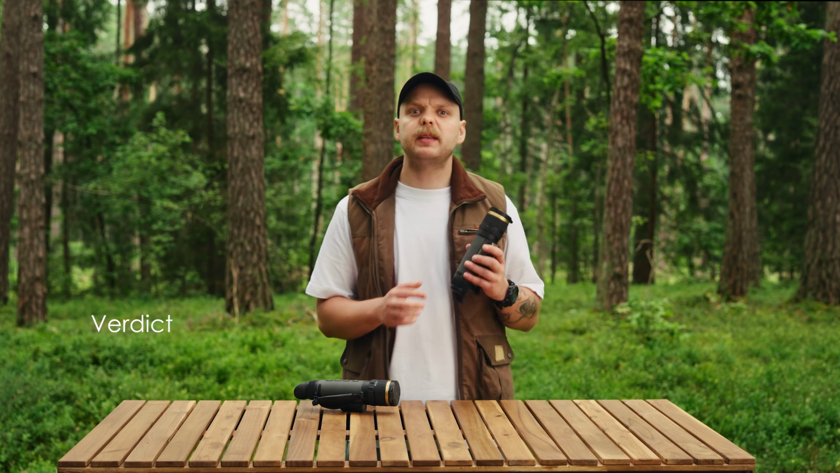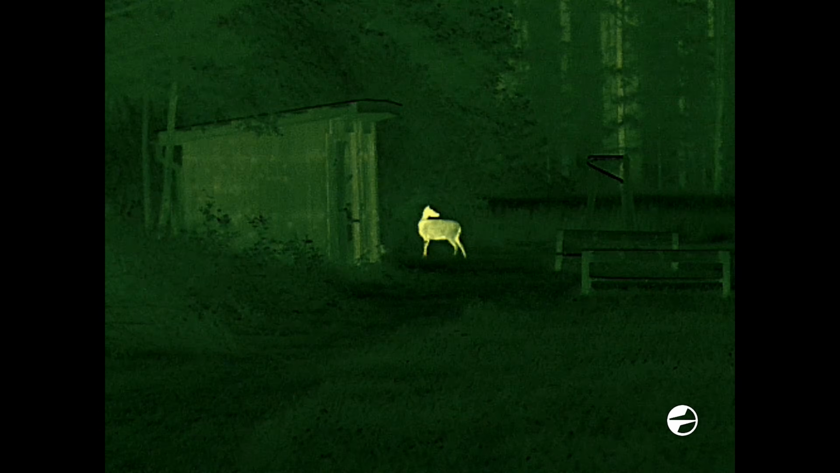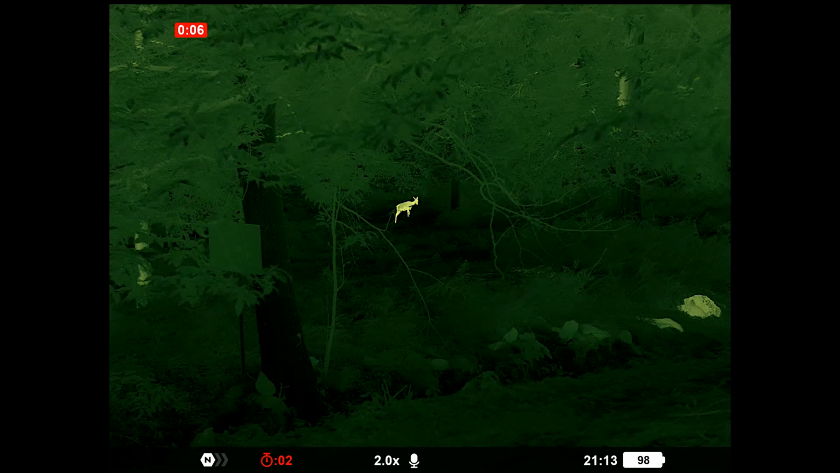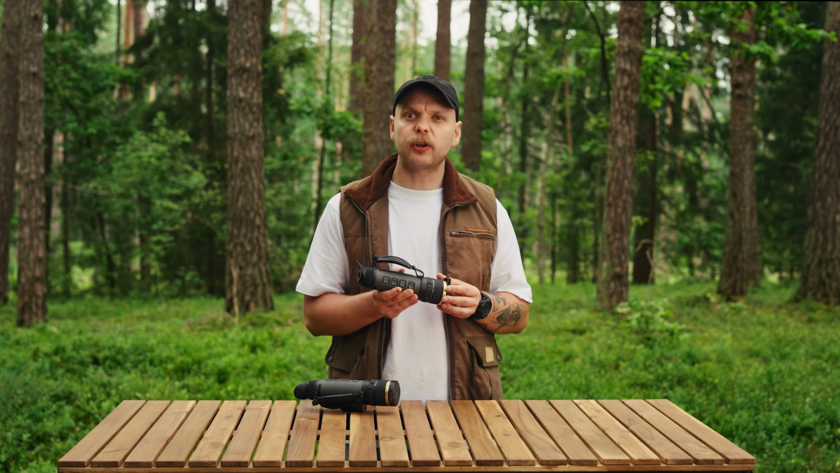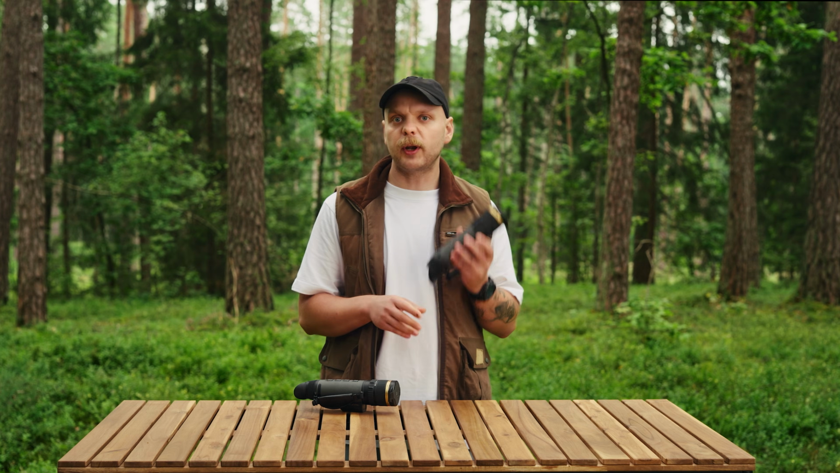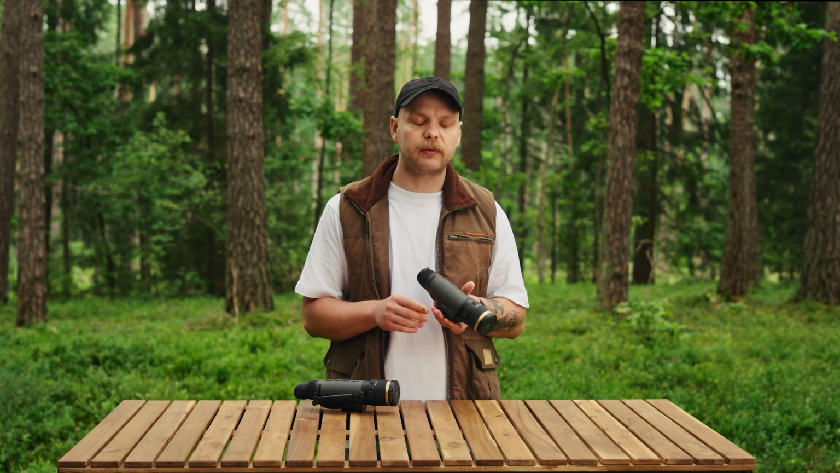Verdict: if you want the best image quality in the Telos line, if identifying targets at distance matters to you, if you scan large areas and you'll actually use the features, the XT50 is a genuinely capable unit, and the rangefinder upgrade is a real-world difference over the old Telos. If you're new to thermal, hunt mostly close range, or you're price sensitive, buy a lower tier unit and spend the difference elsewhere. For what it is, a top-end handheld, it does the job well. Just go in knowing what you're paying for.